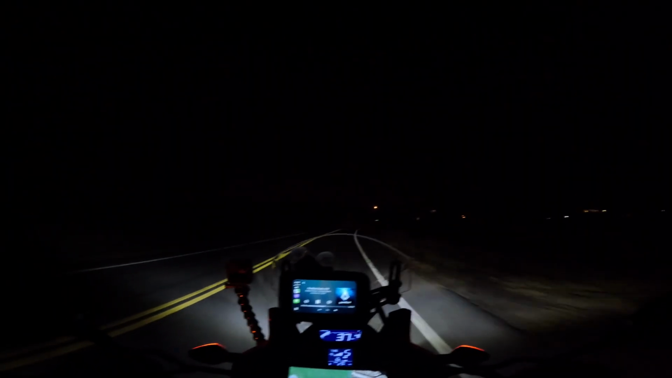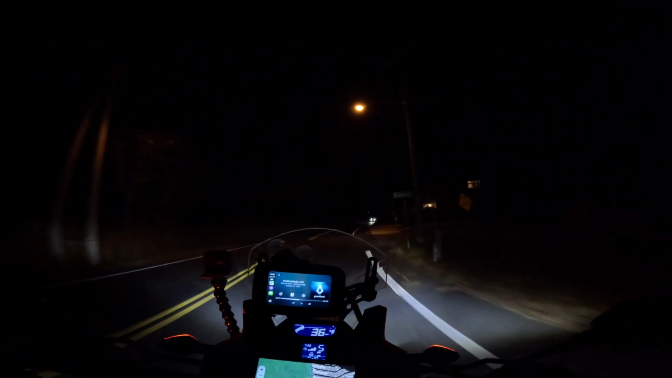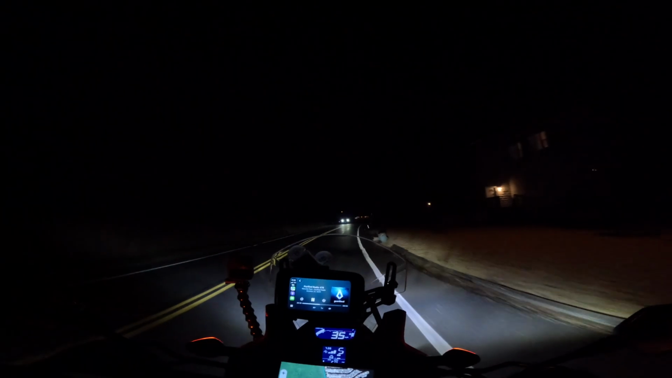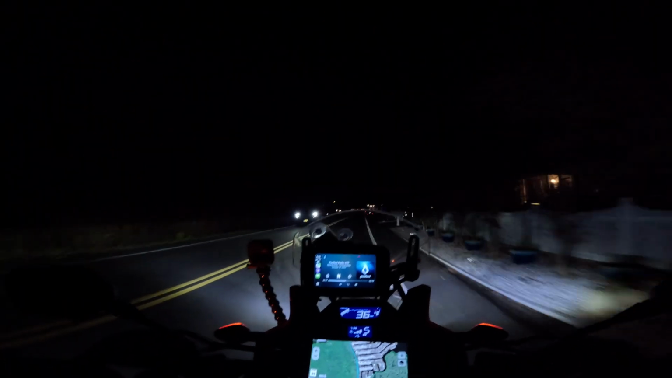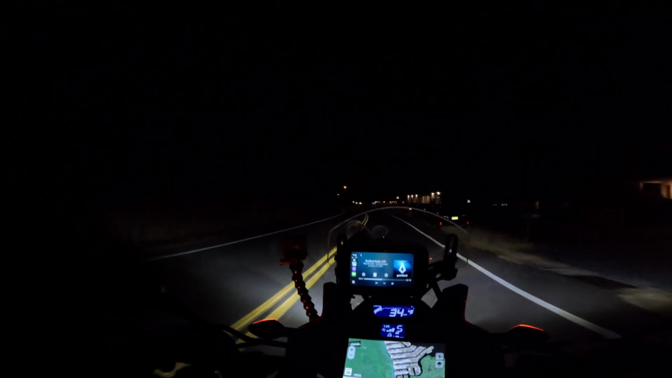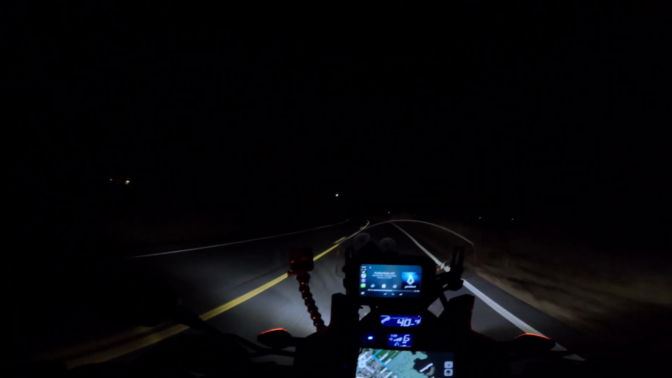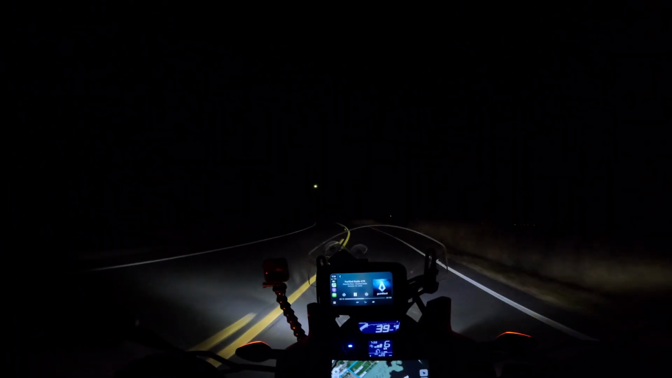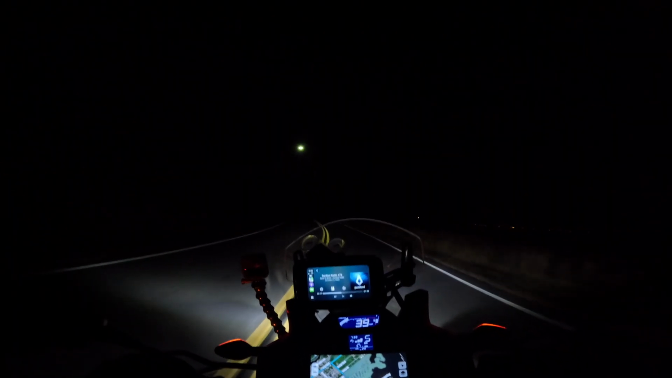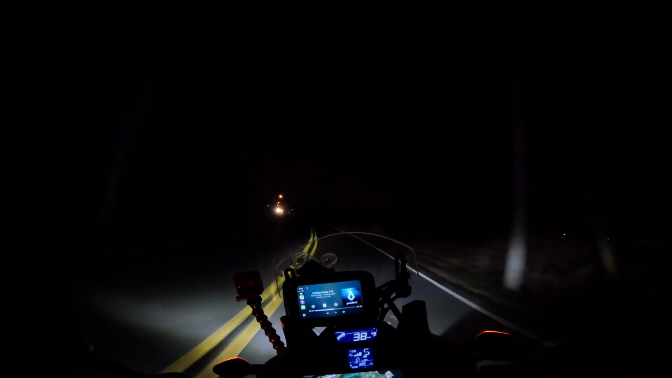So yeah, I'm trying that new mount out up there. I don't know if it's high enough because my left mirror is blocking it. But I did buy a longer one. But if I put a long one, that thing's gonna shake even more. I'm talking about this mount right here. Yeah, that 360 is shaking like crazy up there. I know it has stabilization and all that, but I don't know if I love that.